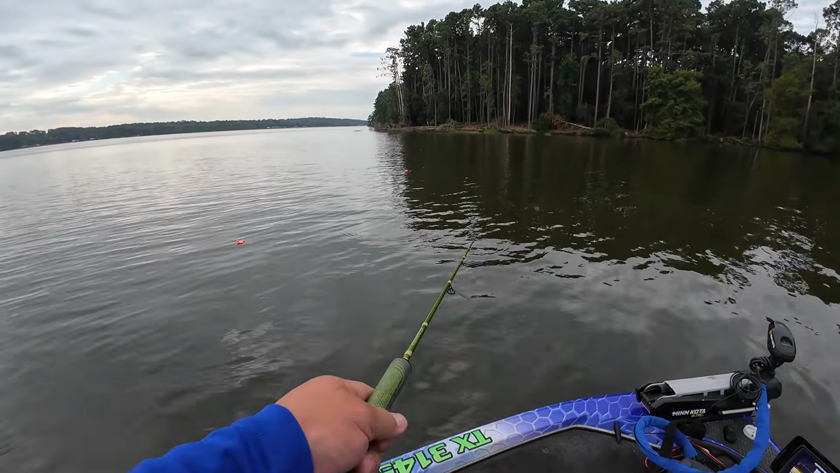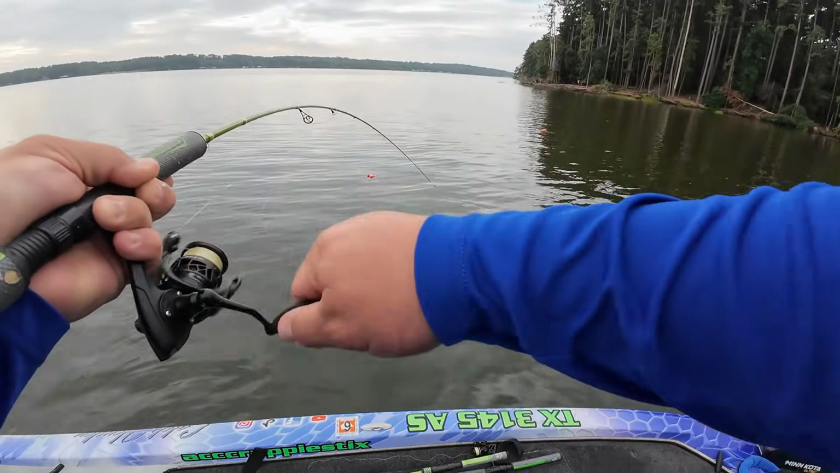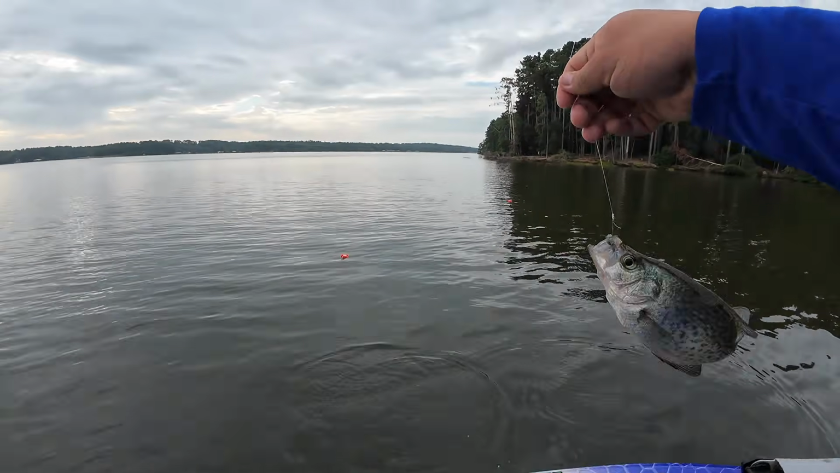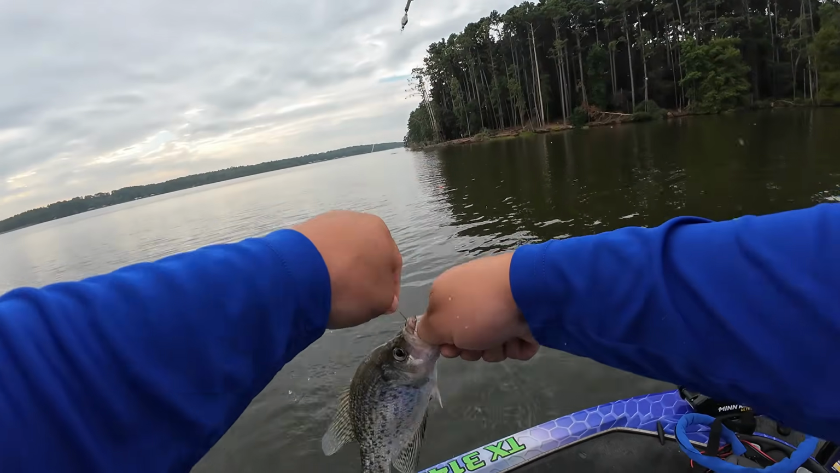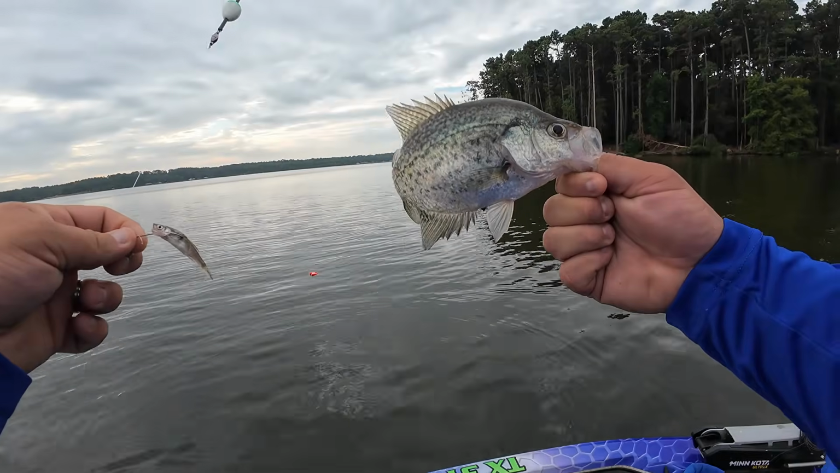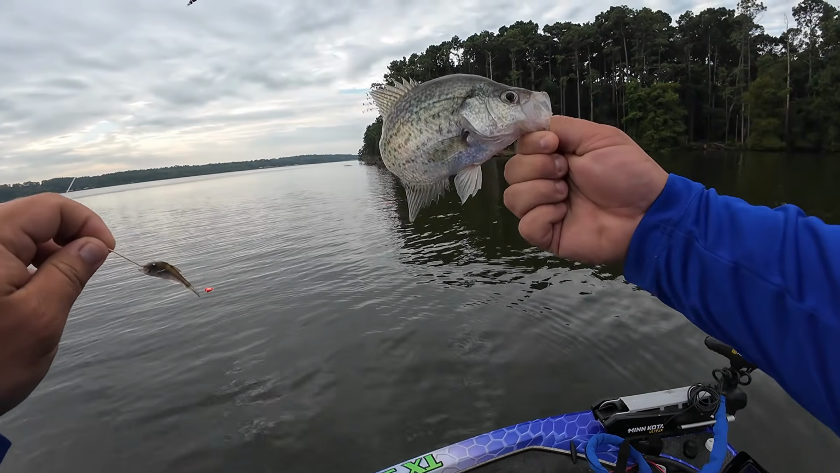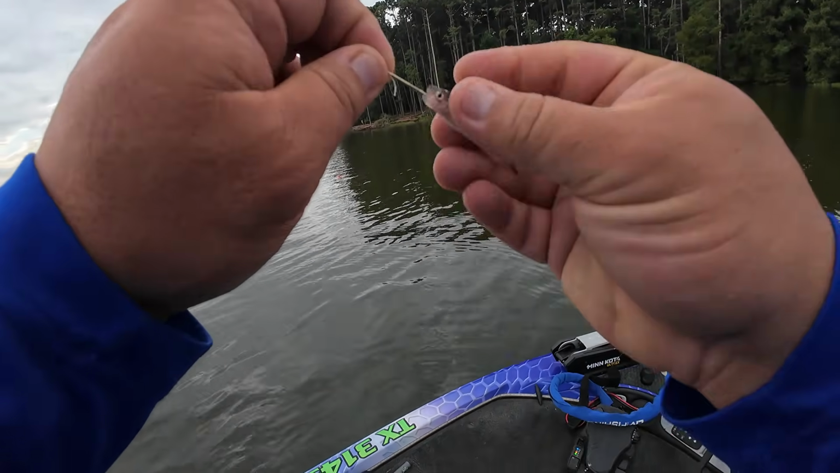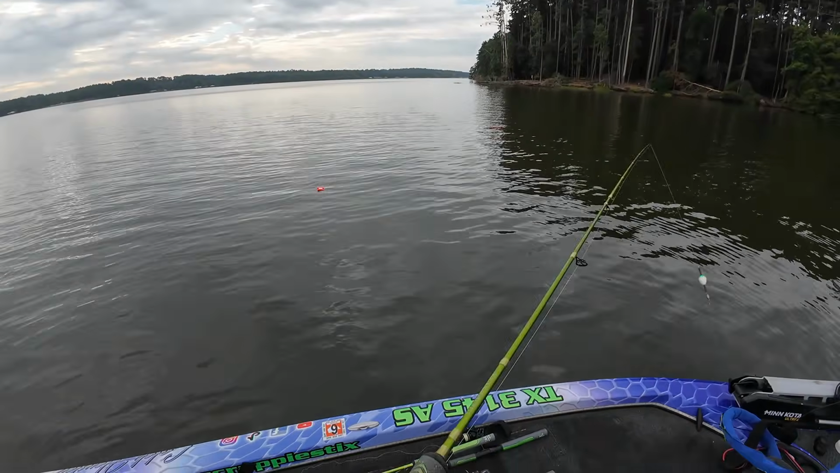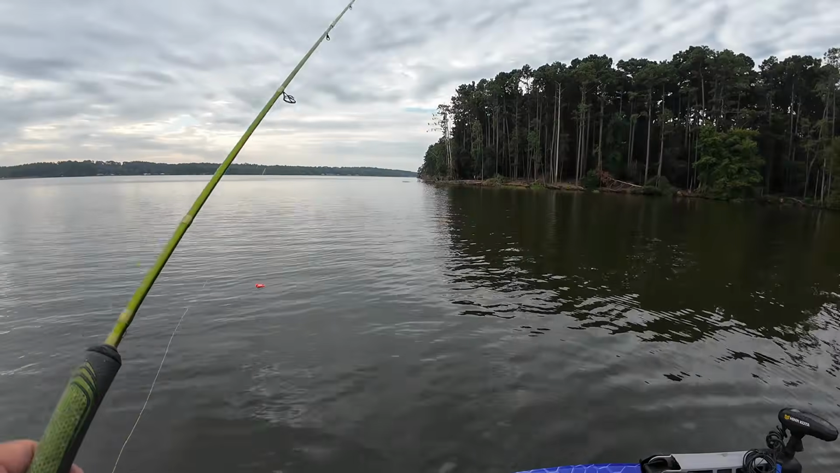Oh, uh-oh, there he is. Doesn't feel like a big fish, but, well, hey. Looks like a little keeper black crappie right there, guys. Started off at 11, no bites. Went to 12, got bit. Little keeper black crappie, probably right at 10 inches. We're not keeping fish today. Still got that minnow. Toss it back out there. See if we can't catch another one real quick.